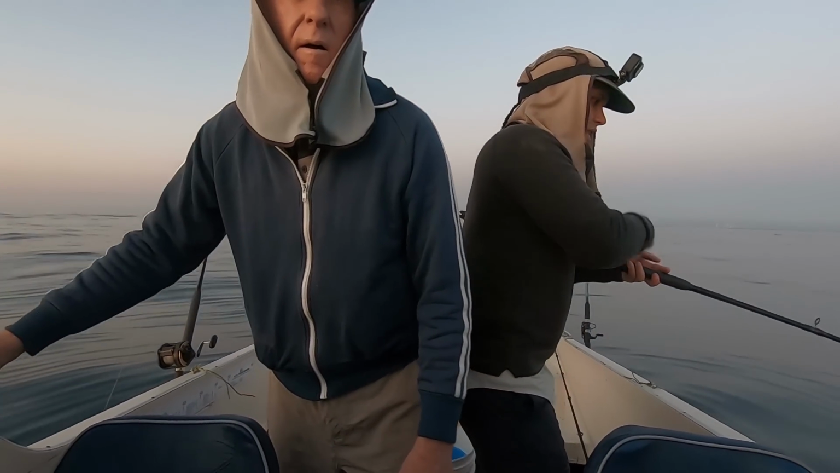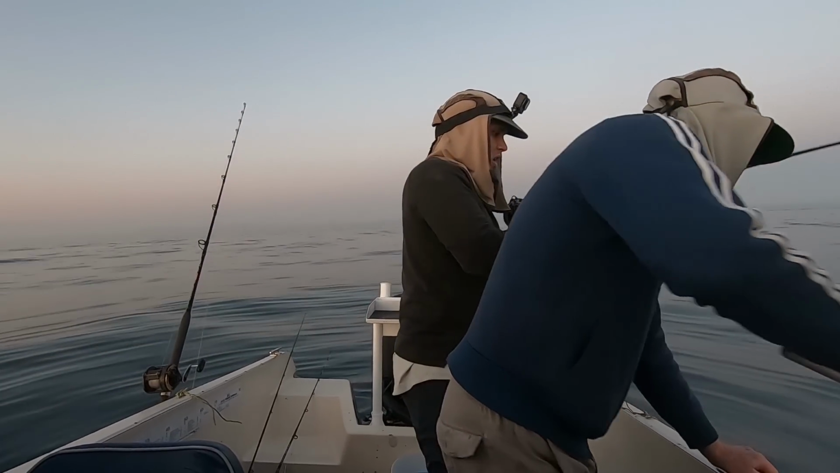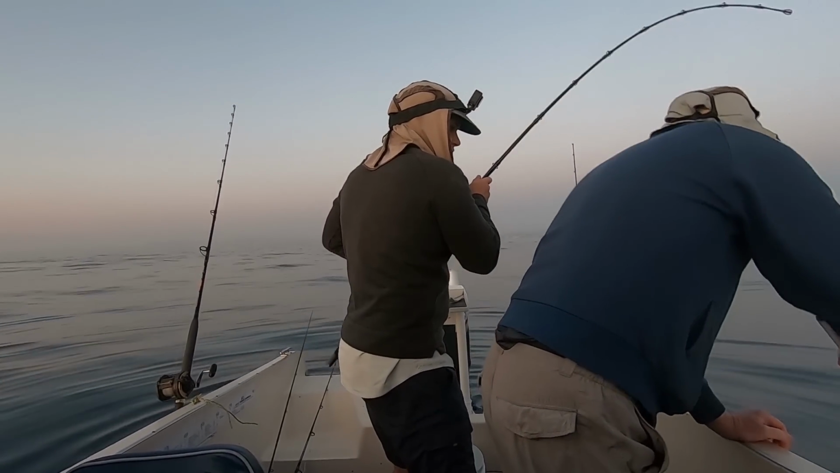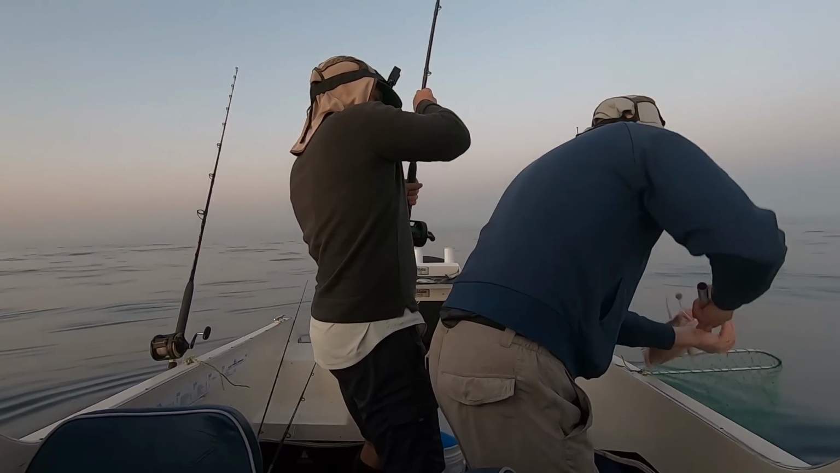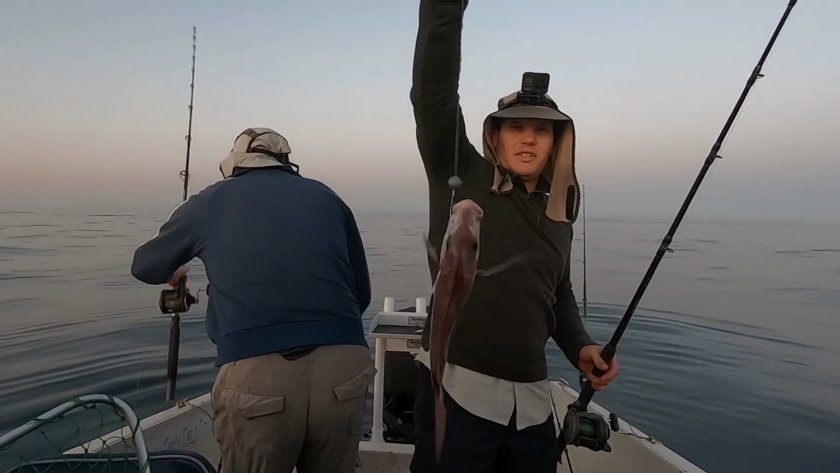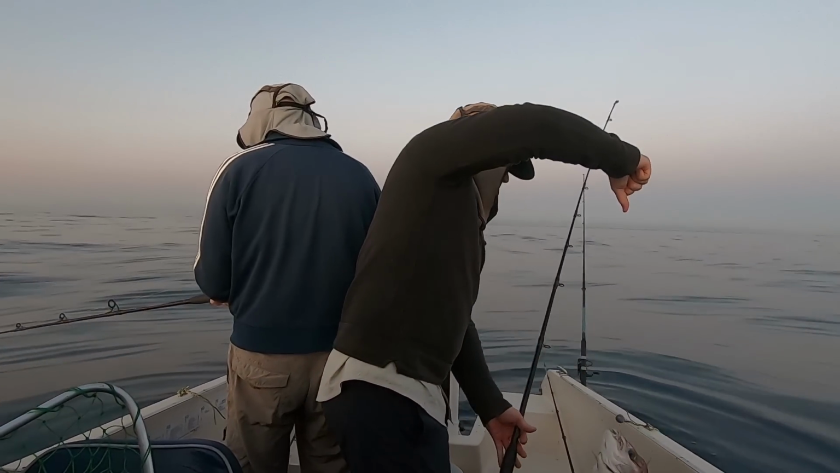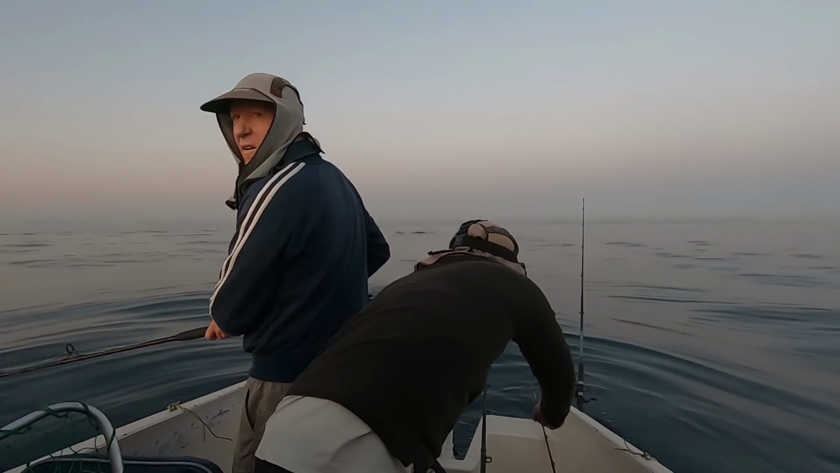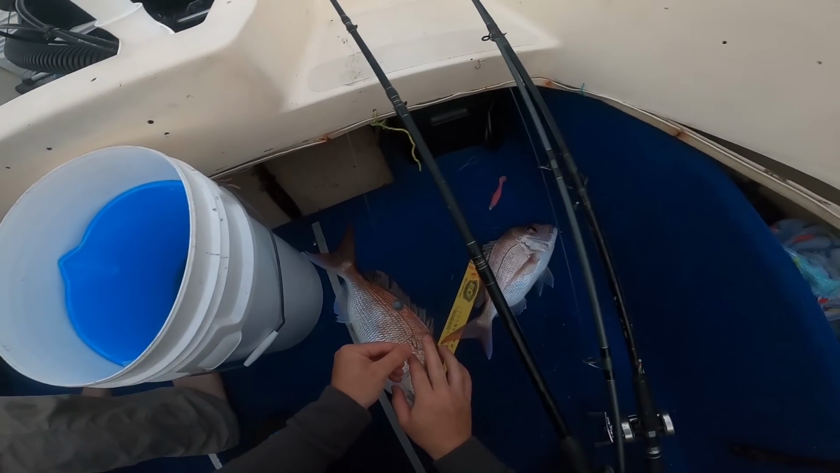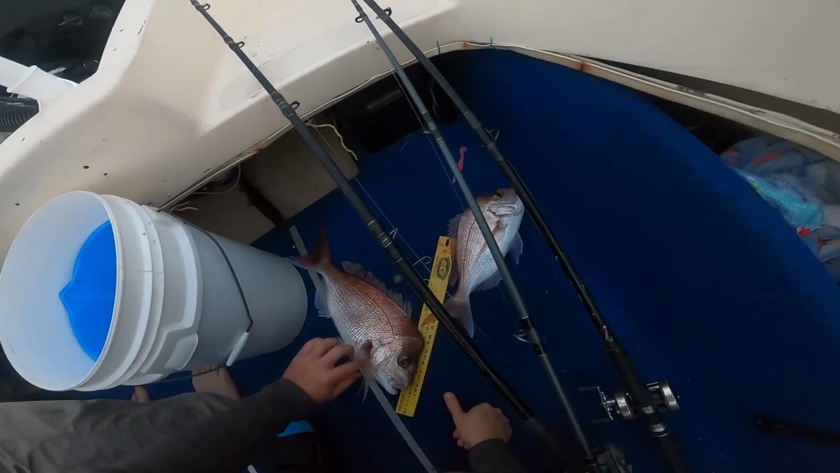First drop. Oh yeah, there's a bit of stuff just on the sounder now. Not much. Oh yeah, handy. Good landing, Dad. There's a nice one to start off. I'm just going to drop this plastic down that's in the rod holder because there's some on the screen at the moment. Before I could even get the hooks out of that first fish, the soft plastic did get hit and we landed our second fish of the day.